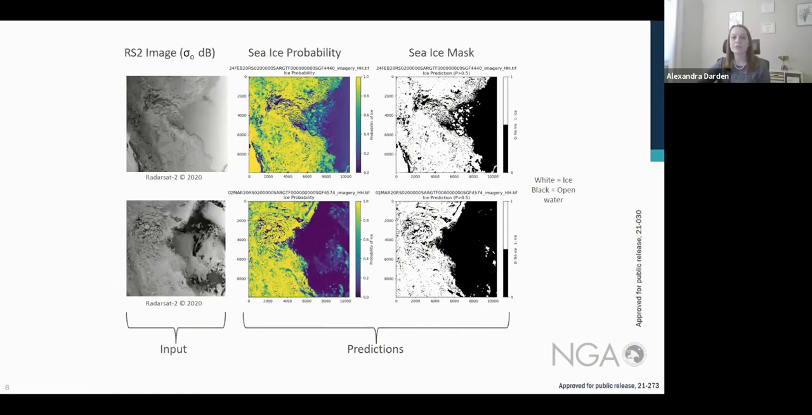So originally the US NIC was presented with the ice probability mask, but we decided that a binary mask would be more useful as an end product. So to do that, Mac took the ice probability image output from the CNN and thresholded any pixel values that were above 0.5 in the probability space to be ice, and anything under 0.5 to be open water. In the slide, you can see the sequence of the original input SAR image on the left, the ice probability intermediate output in the middle, and the final binary output on the right.